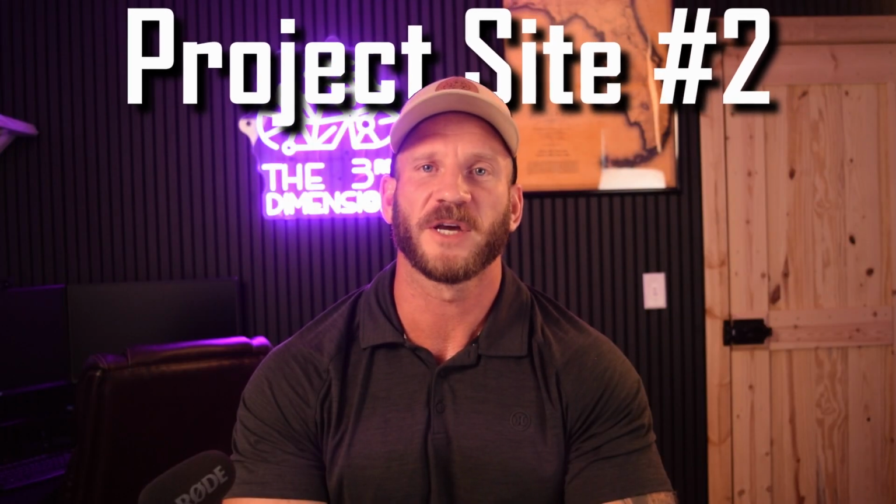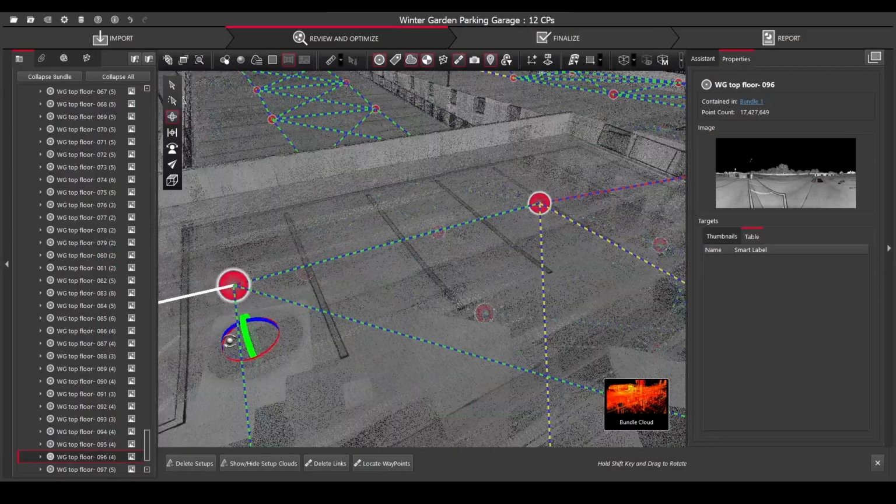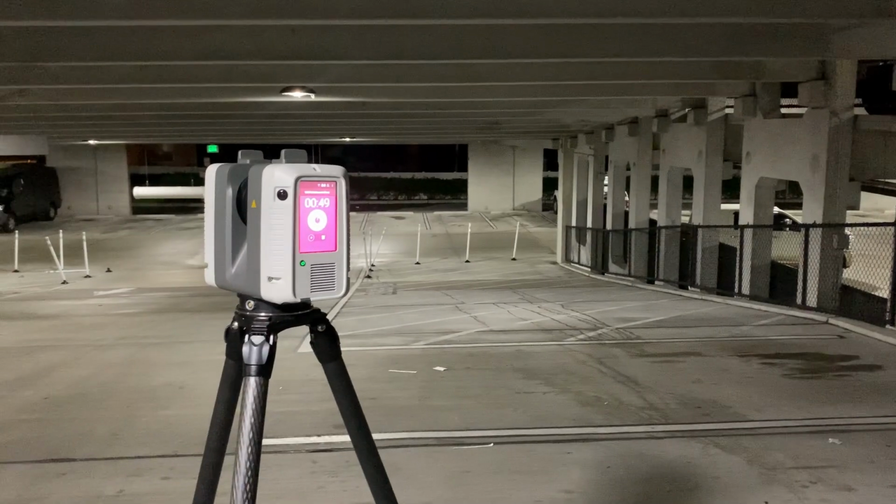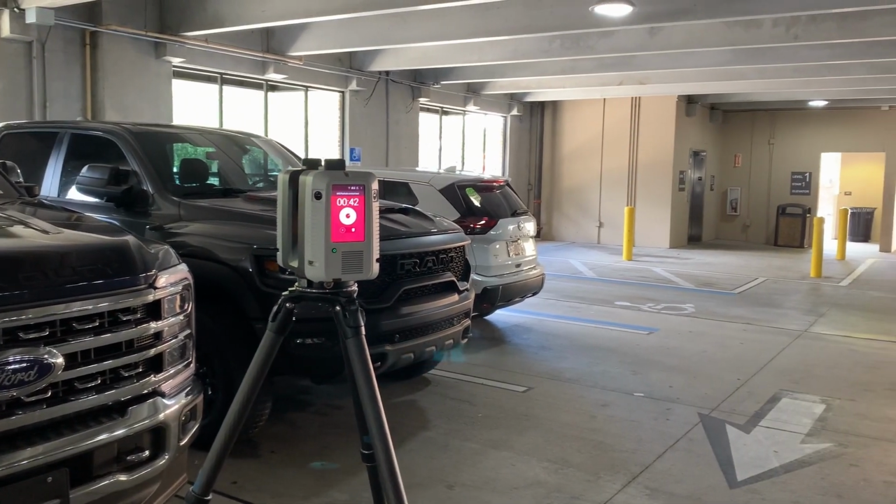For the second project site, I wanted to choose a location that had multiple floors, and I also wanted to space out the scans a lot more to see how the reduced overlap would affect the processed point cloud. We went from a project area of 15,000 square feet on the first site to 260,000 square feet over 3 stories in a public parking garage with over 349 scans and 32 black and white targets being set. There was also a lot of repetitive geometry, moving cars and pedestrians walking around.